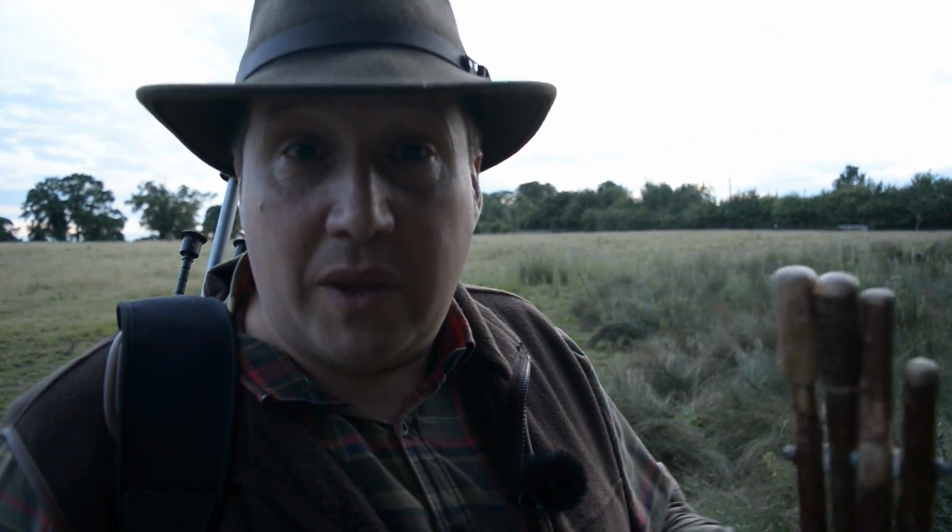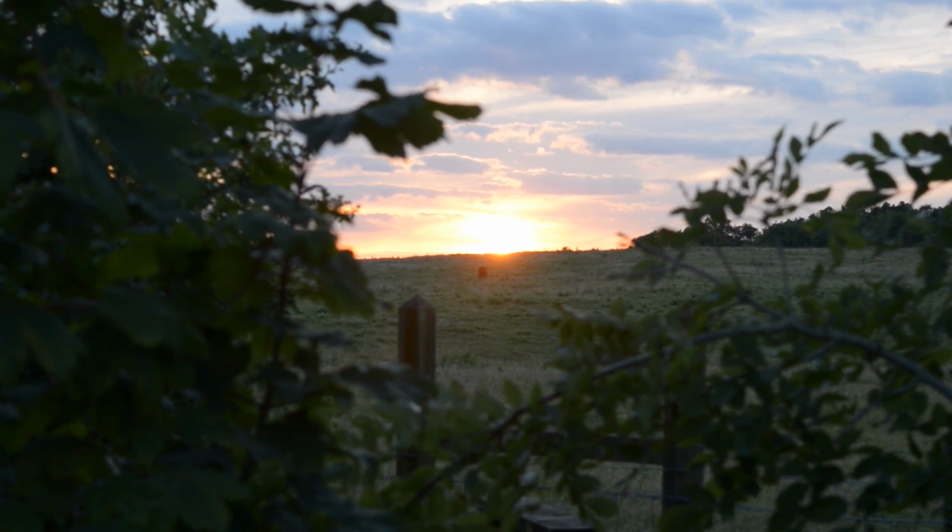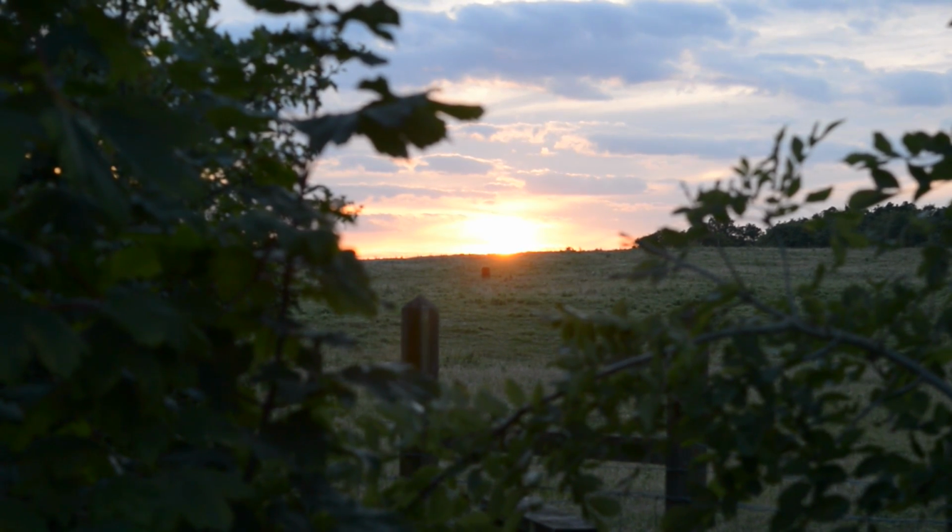Sometimes you get 3 or 4 cubs come in at the same time, and you may get a couple of them, but yeah, it can make the others a little bit more wary. We'll be back, but now it's Crispy Duck followed by Flambéed Charlie.